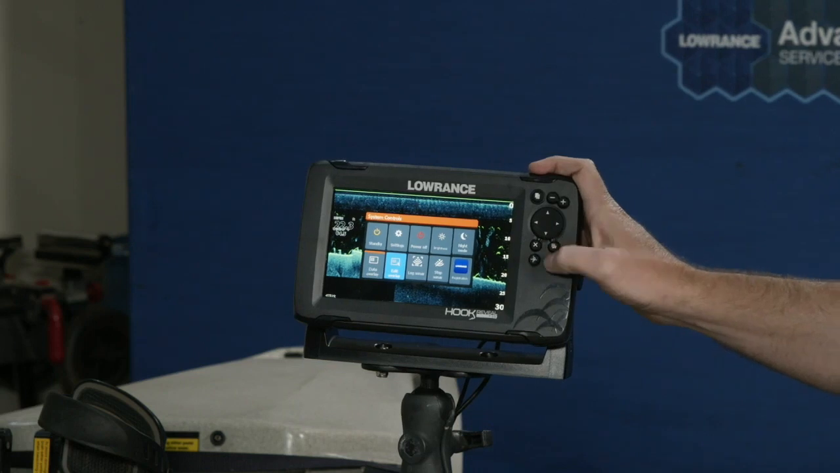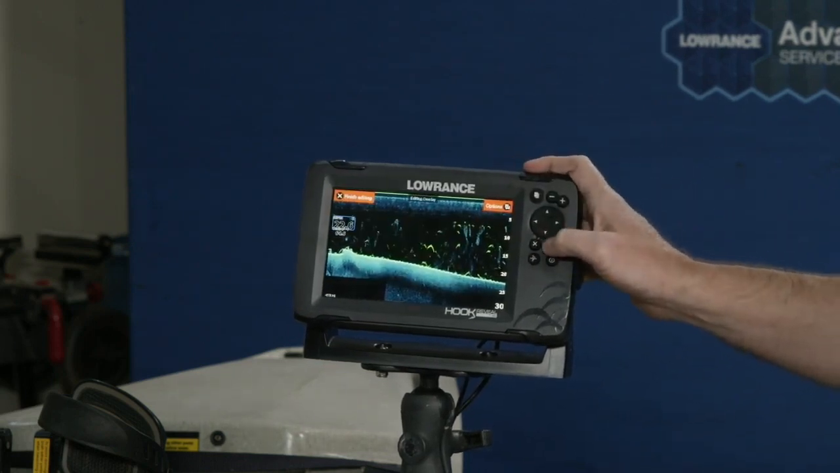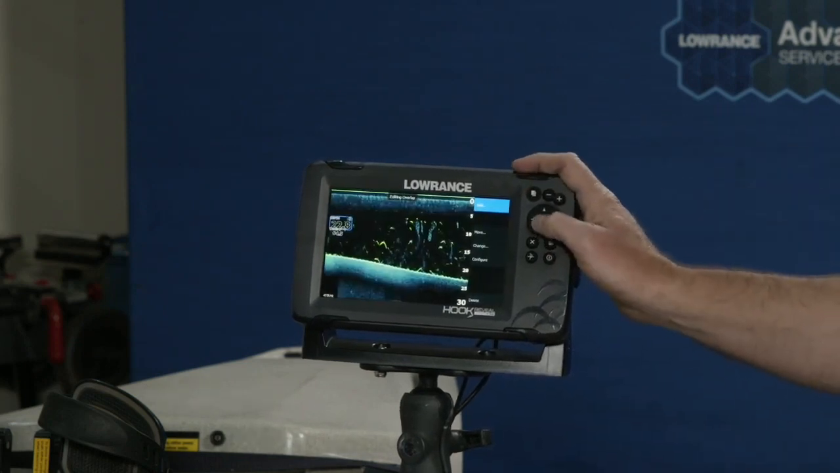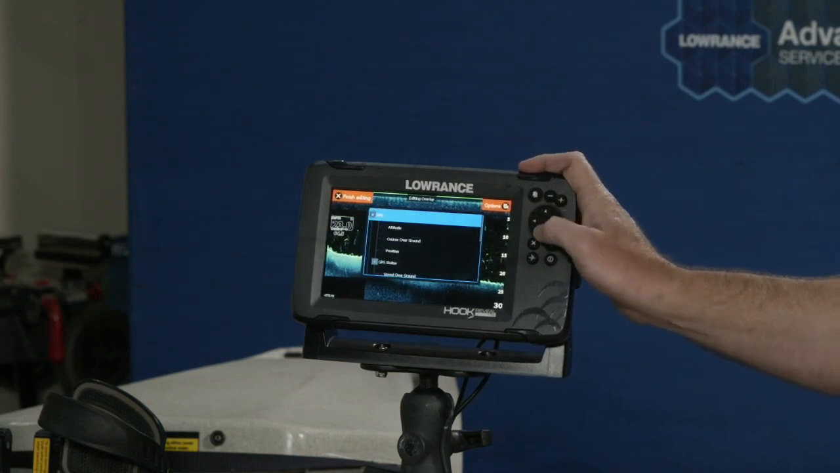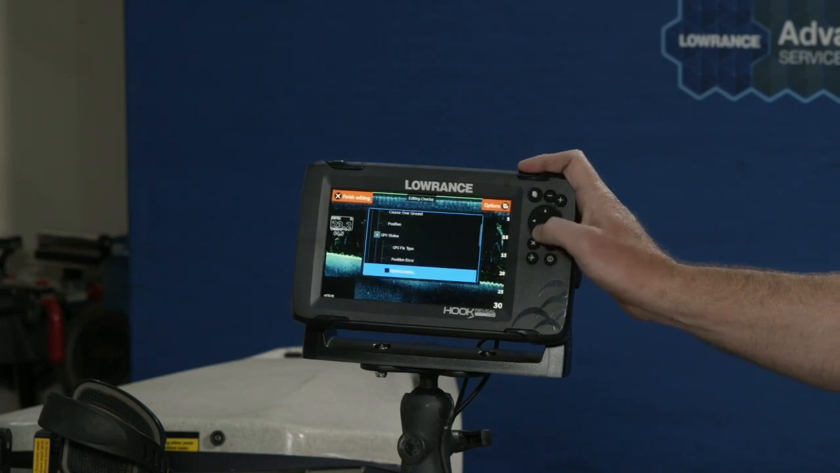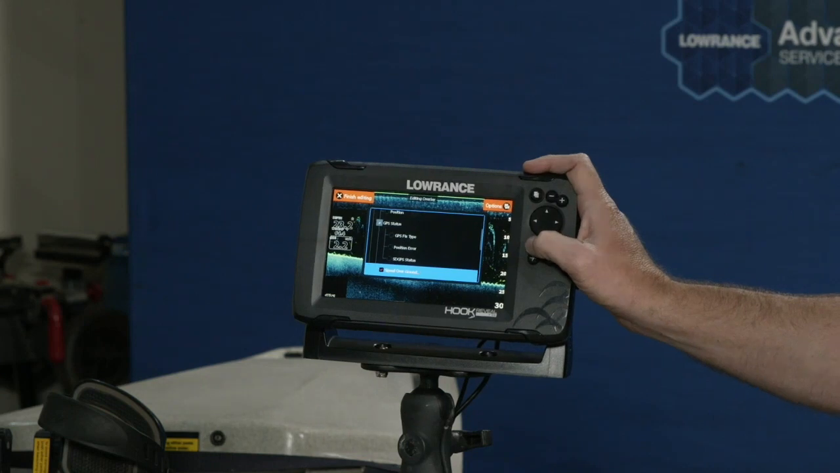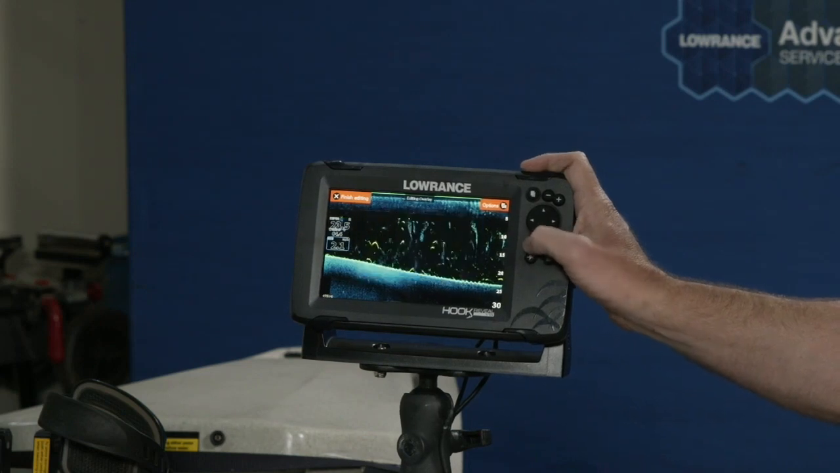Adding it is super easy. Again, you press and release the power key, go down to Edit Overlay, and press Enter. Then you see up in the top corner, you have options. So if I wanted to add, say, speed over ground to my sonar page, if I want to see how fast I'm trolling baits, or just cruising along and I want to see how fast I'm actually going while I'm fishing, I add that, nice and easy.